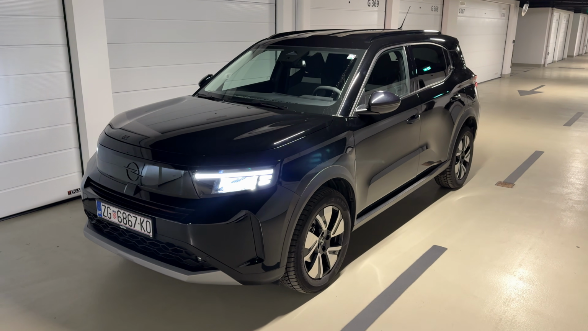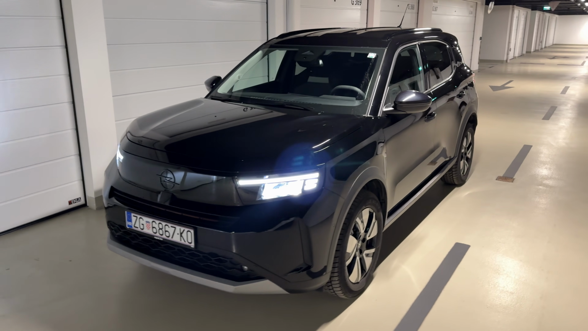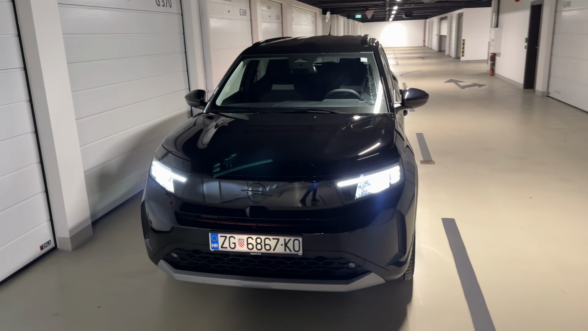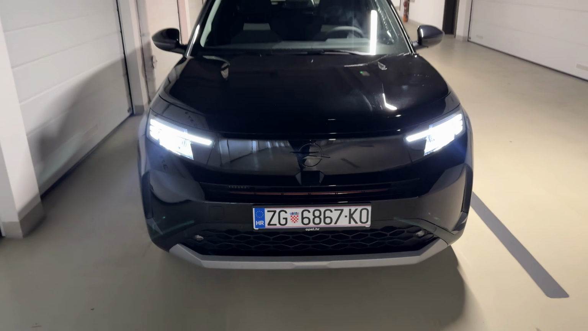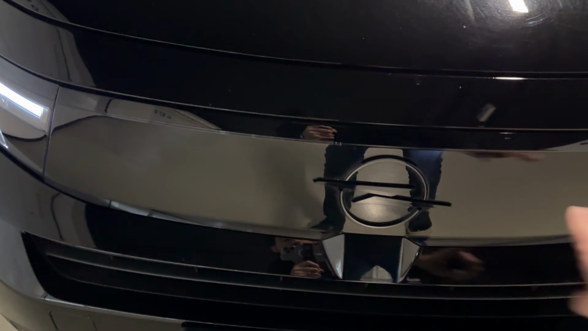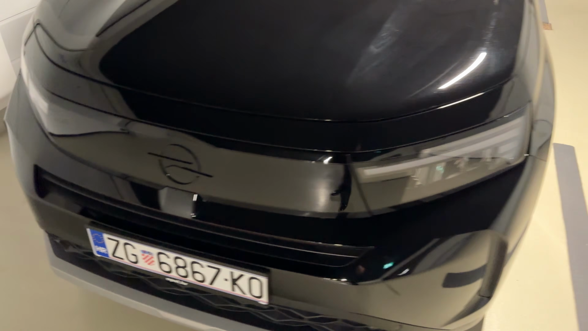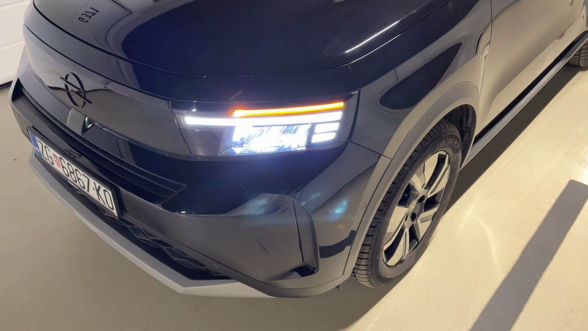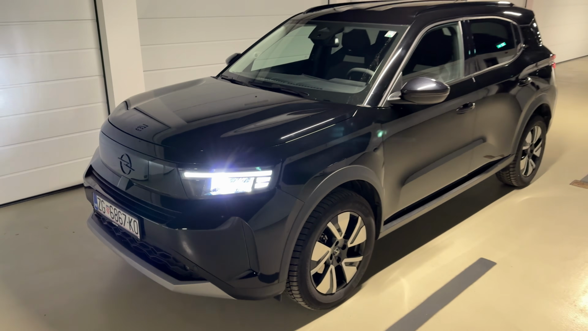Today I am taking you on a night point of view drive with this car, the new Opel Frontera, a crossover. Here we have the version with 5 seats. You can also go for the 7-seater as well. Expressive look on the front, the new Opel visor, Opel Blitz, and then the Intelli LED lights with the lovely lighting signature. I will unlock the car once again so you see the beautiful shape here.